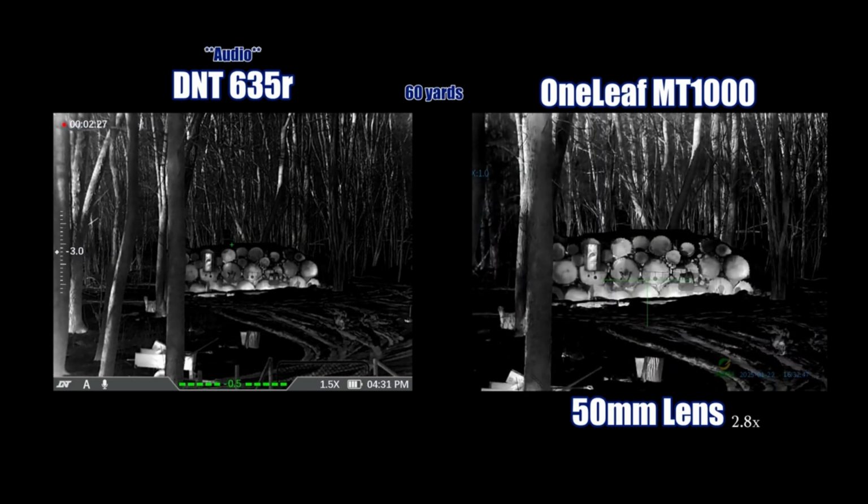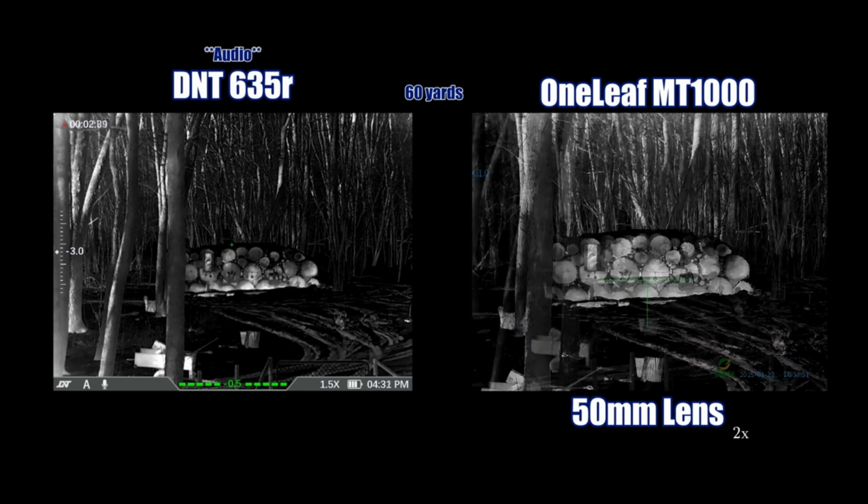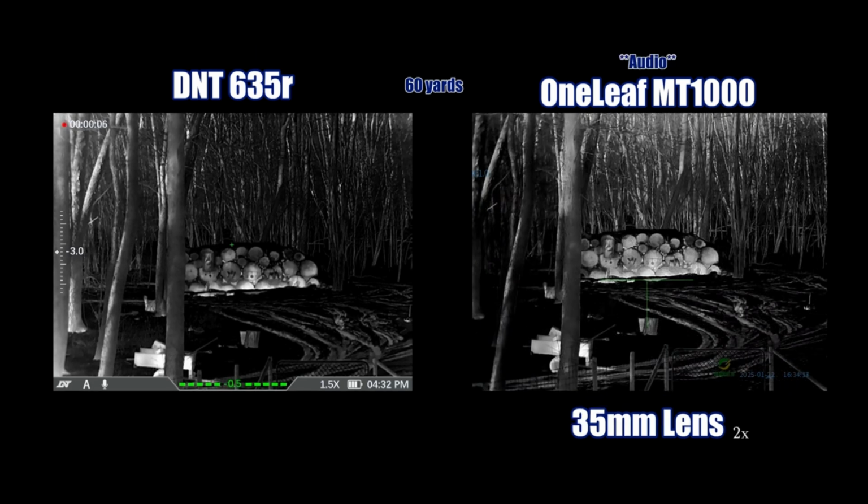Now we're looking at the 60-yard target, focused in. Now we are looking at the 60-yard target with the D&T at the same settings, and the OneLeaf MT1000 is currently using the 35mm lens, which is a base magnification of 2x. The 35mm lens is very close to the D&T Optics in field of view.